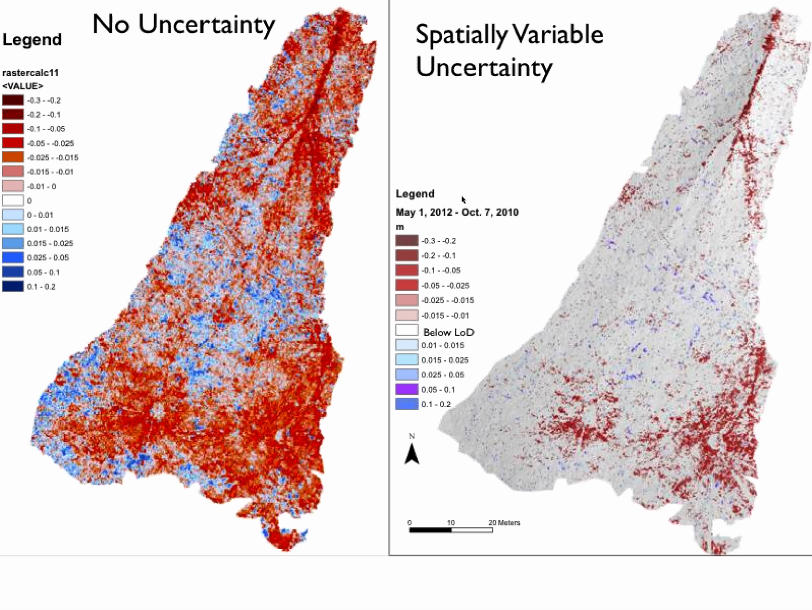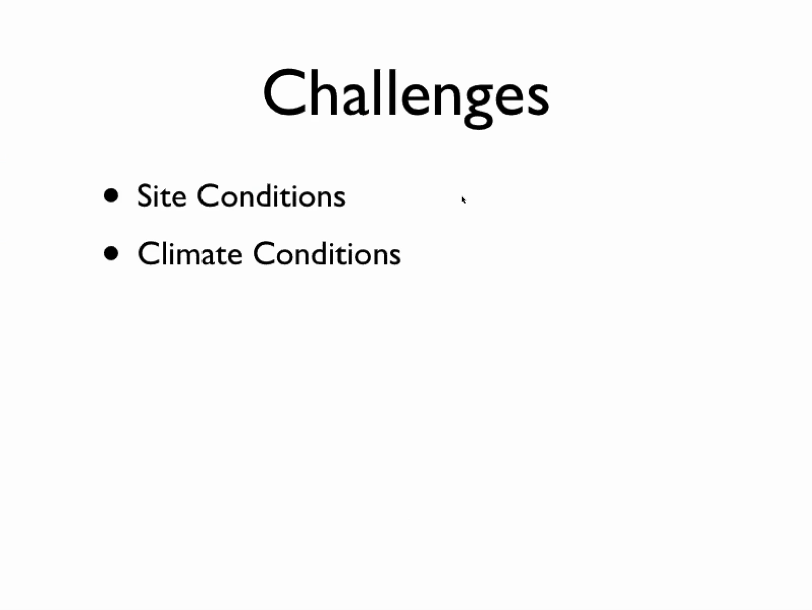And there's also, you can see underneath the scanner, it's kind of obvious the sort of circles where the scanner was. Those areas, there's not very great point data. And so those are masked out pretty well with the spatially variable uncertainty. And they're just really weird in the area without any uncertainty.